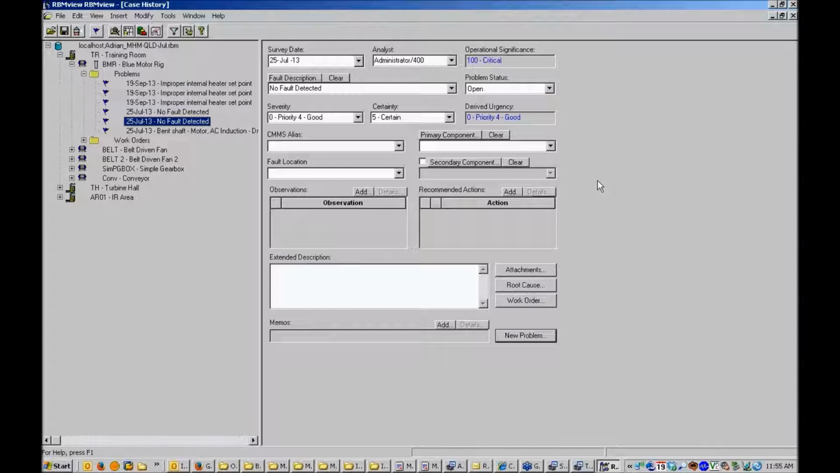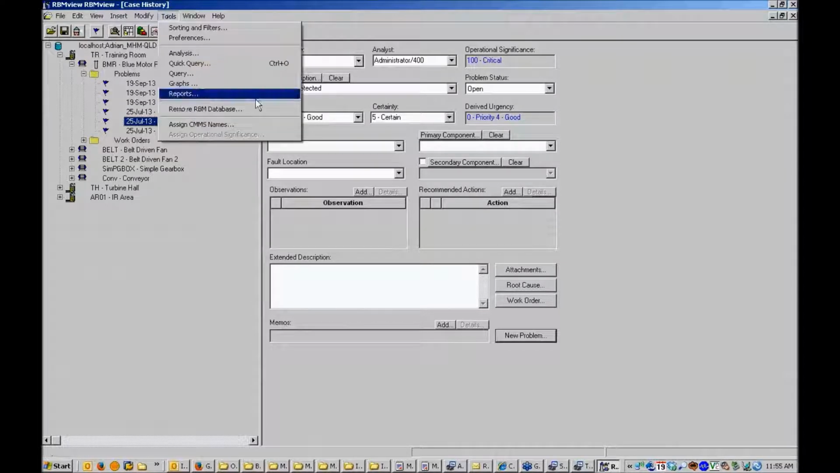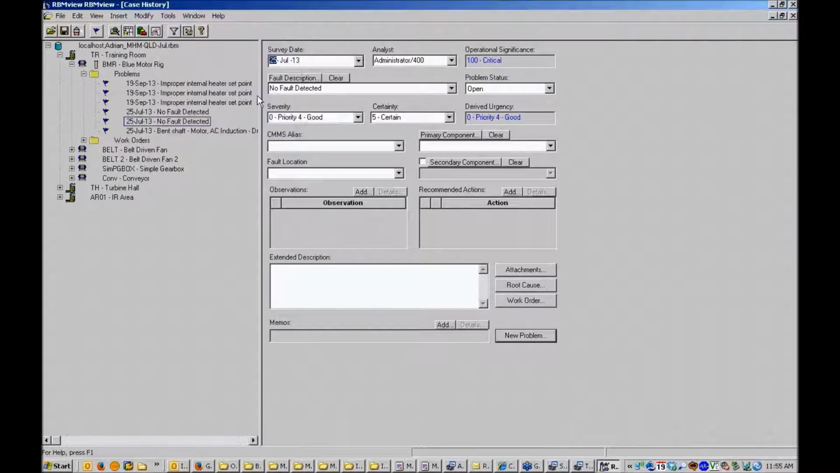And problem detail A reports using RBM View, Fritz just asked. So if we did something like a problem detail A, we could get all those images that you just showed us. Let's say I choose this one here. I just have to make sure I'm in the right database and everything.